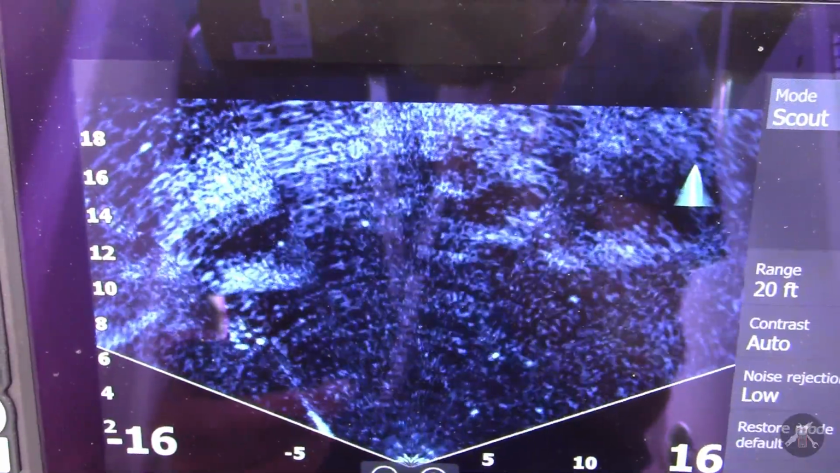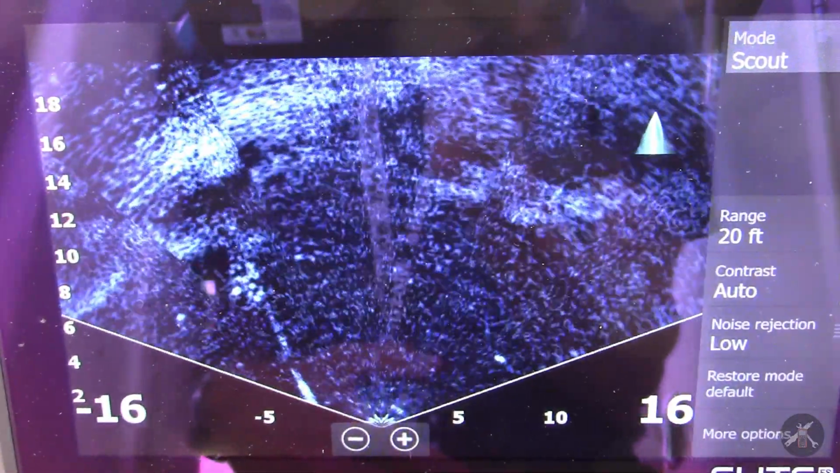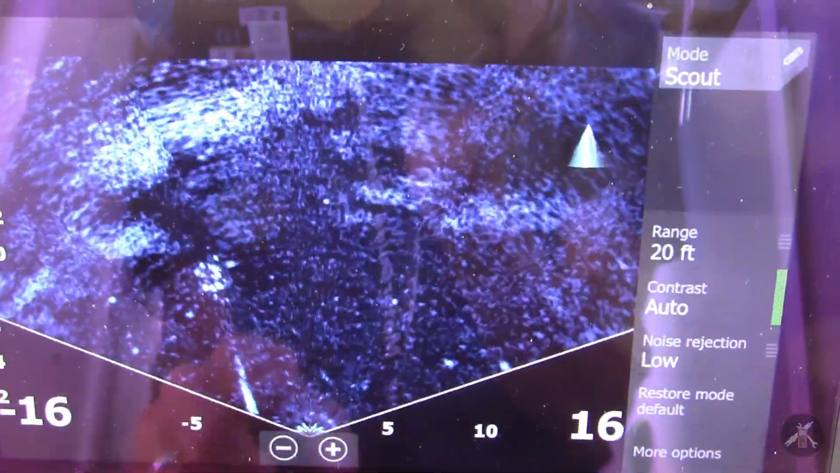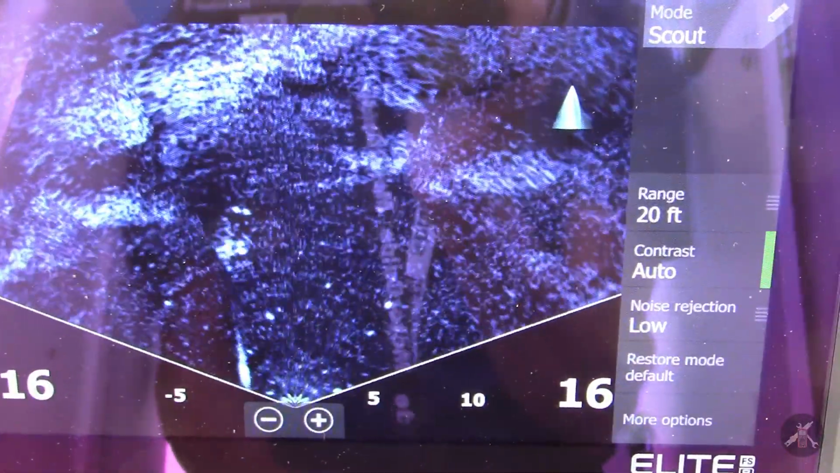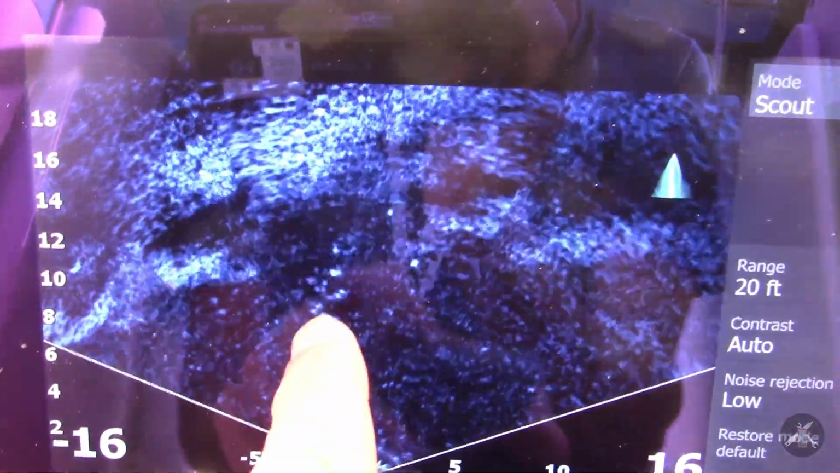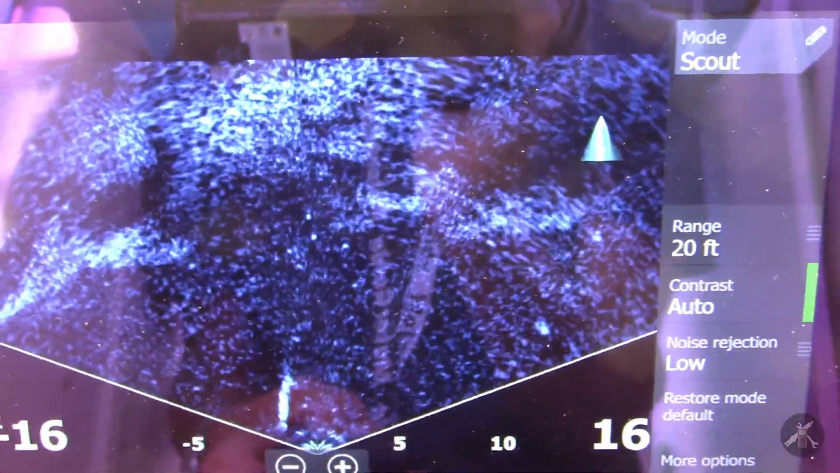Okay, currently I have this deployed in scout mode, and this is just a view of what that looks like. I would say, based on where we sit, that's my anchor rope down here. I do have it anchored, and we're swinging a little bit. So there are some things, and it looks like fish out here in the distance. I'm going to swing it a little bit and see what I get.